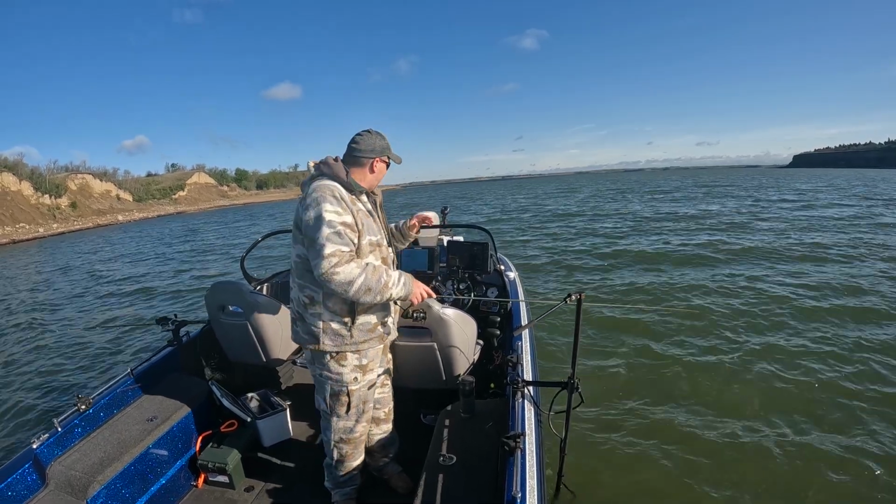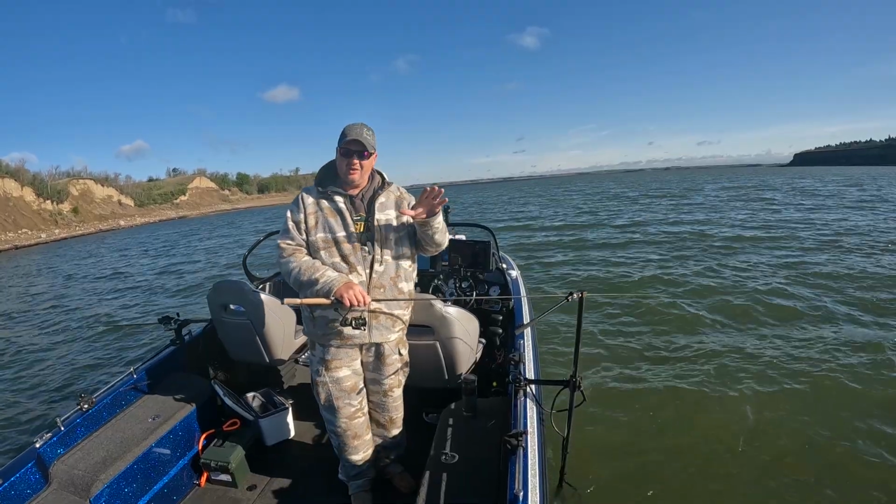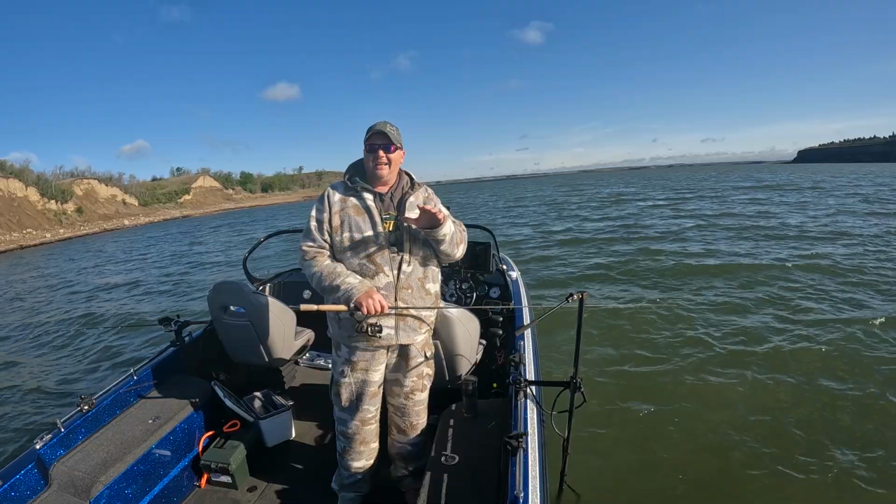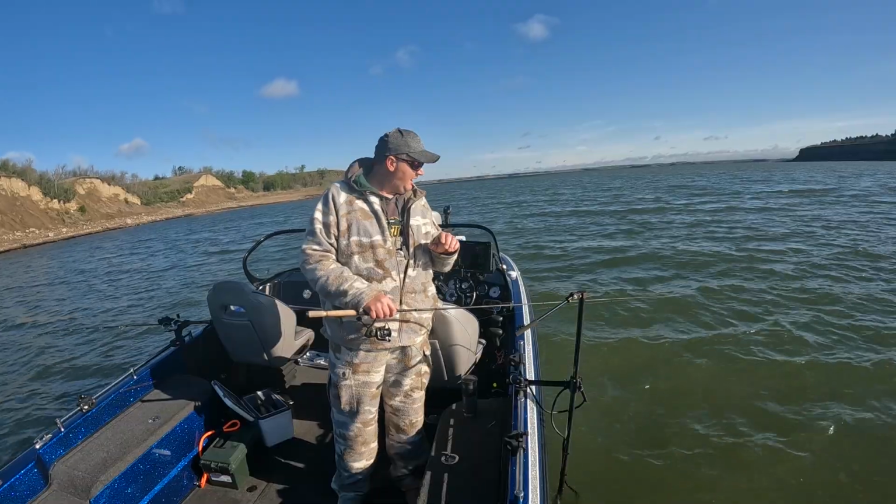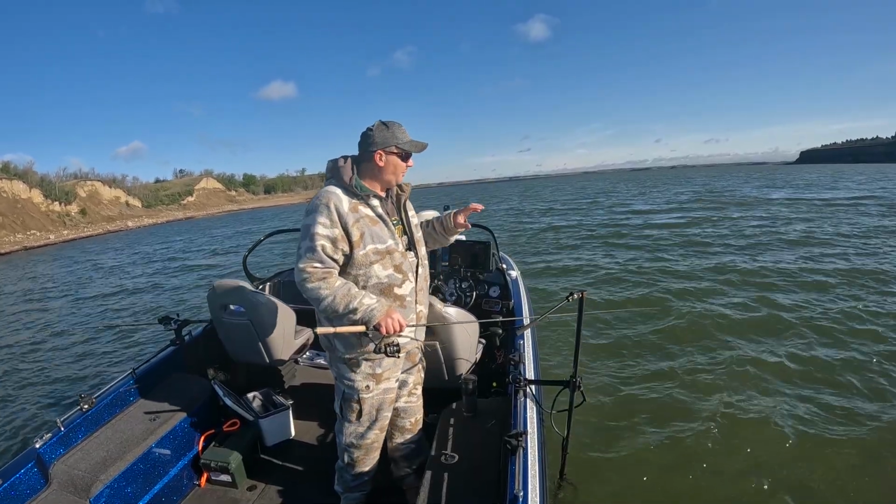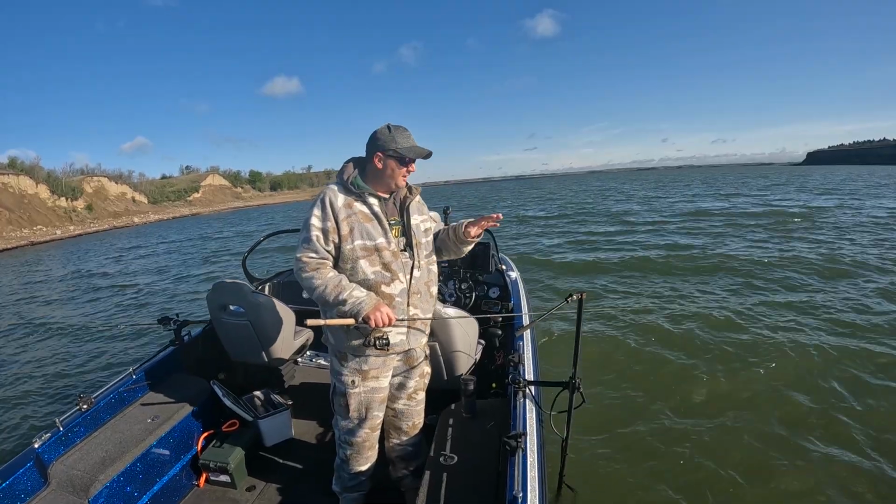And then all I'm going to do is just keep hopping from spot to spot to do this. I know it kind of sounds boring to a lot of people, but the idea is, since they're going to be so finicky and so touchy right now, I want to sneak into spots and just pull up real slow, hit the anchor mode on the trolling motor, drop everything down.